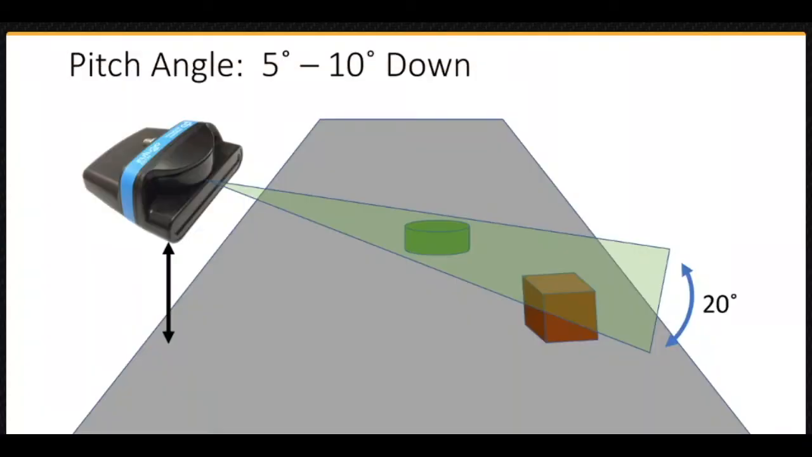When navigating or searching for objects on the bottom, a slight downward pitch of 5 to 10 degrees is recommended. The altitude can be adjusted to focus on near or far targets. For searching, the altitude should be high enough to allow targets at the far end of the range to be visible. Once the target is found, the altitude can be decreased as the vehicle approaches the target.